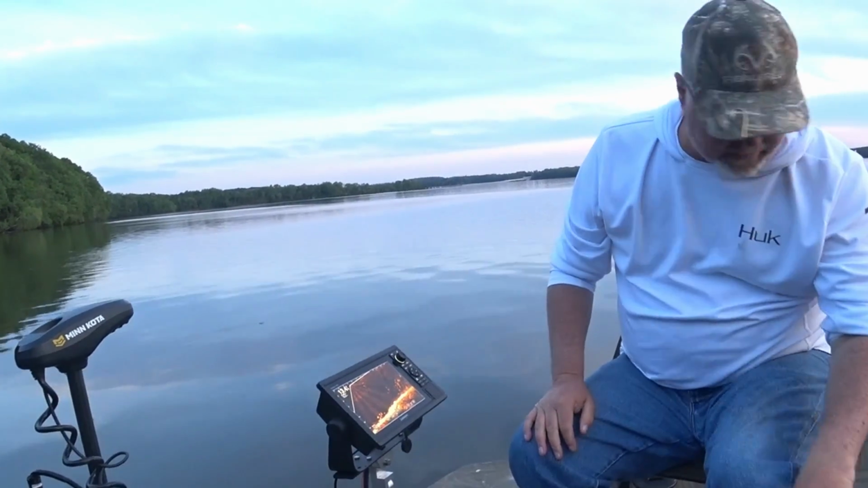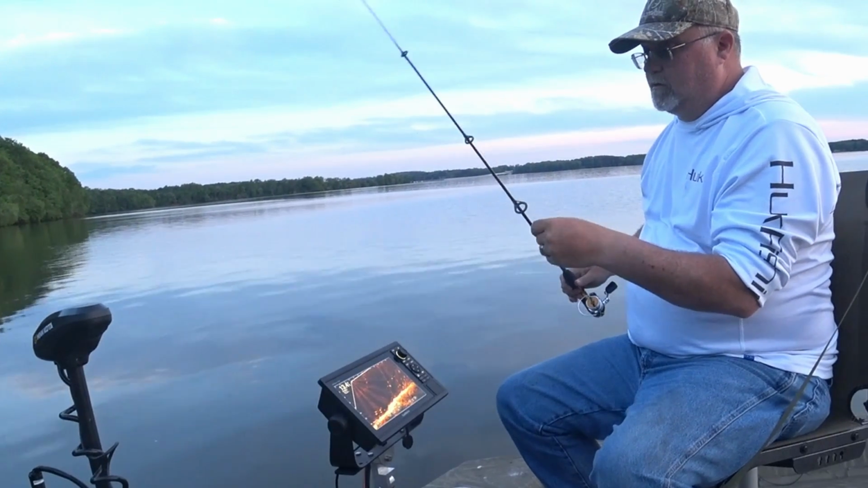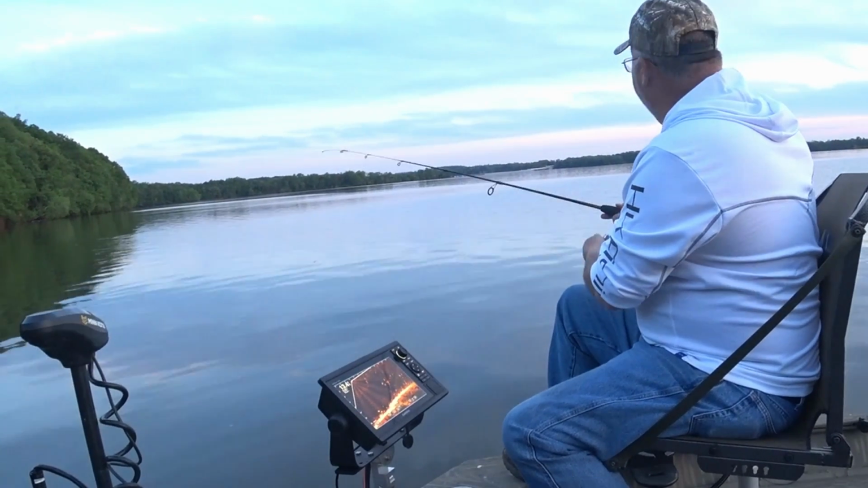Only thing I'm doing is tipping with a wiggler, little red worm, and seems to be doing pretty good.